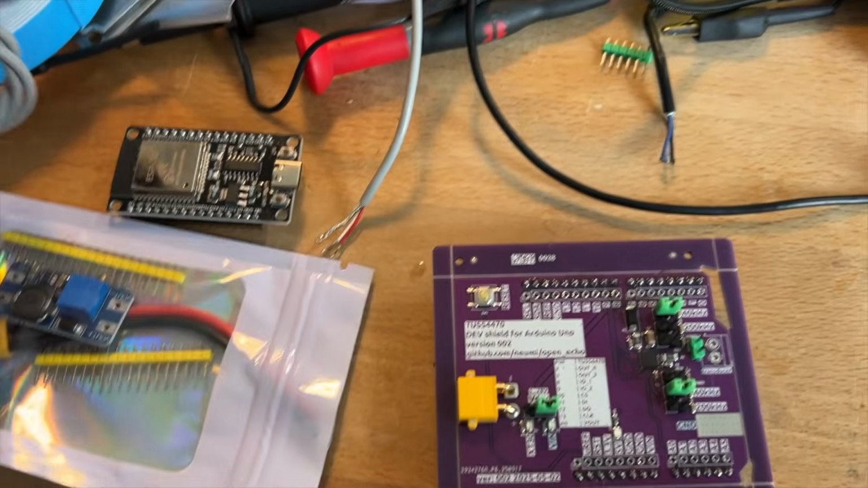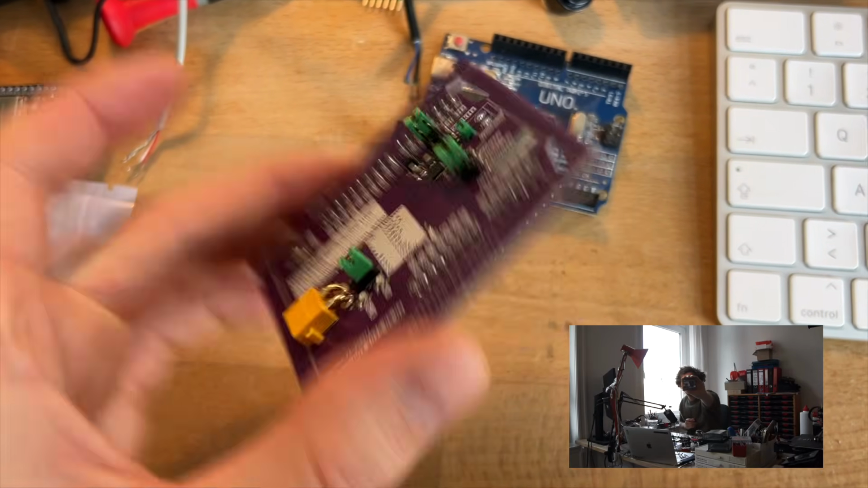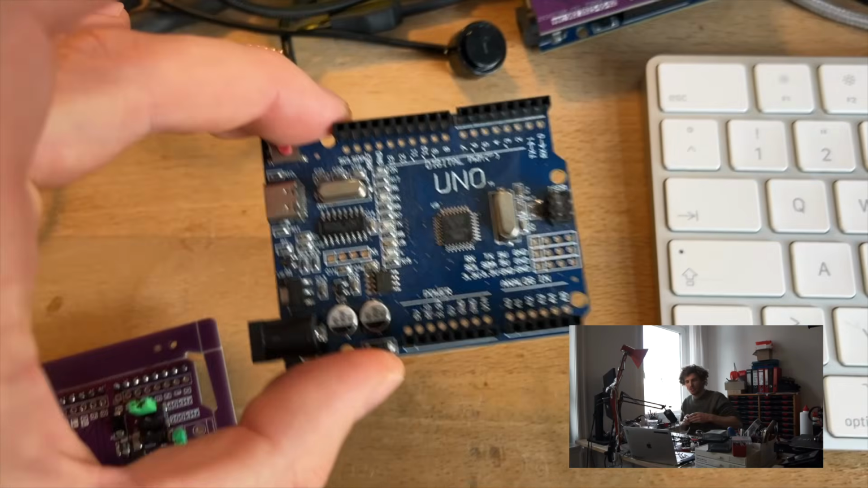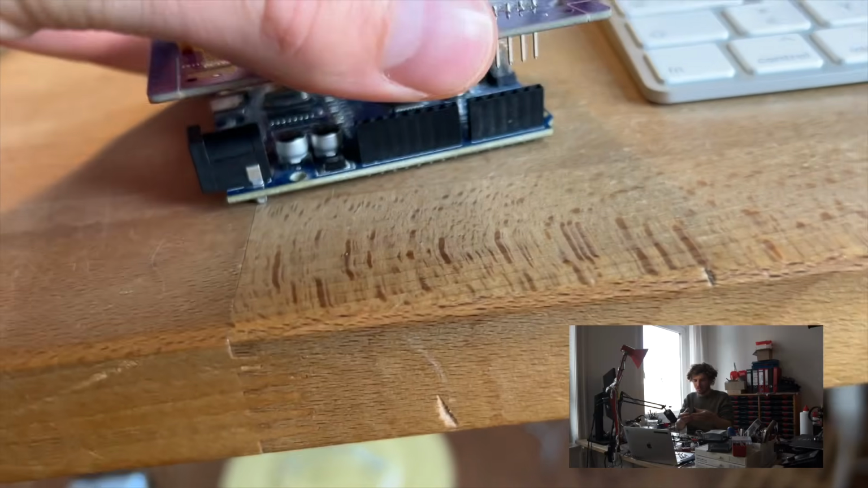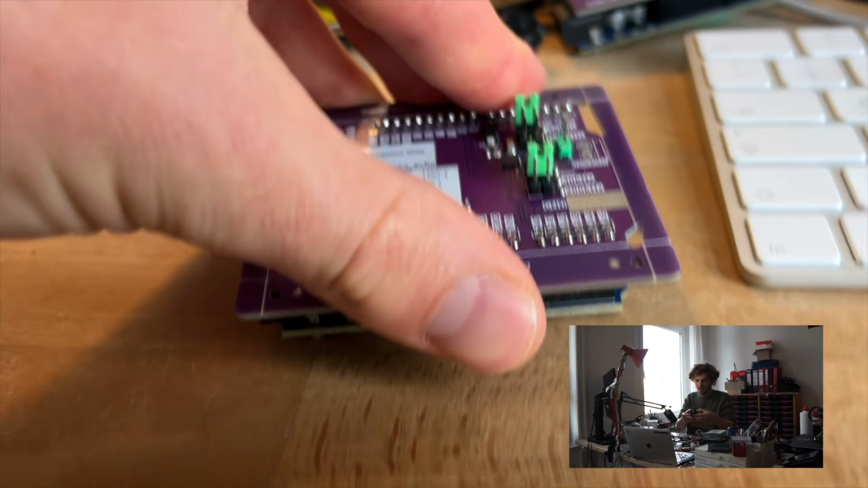So I'm currently working on this open source project OpenEcho, which is about building open source sonar hardware and software to drive all kinds of ultrasonic transducers between 40 and 1000 kilohertz. This allows you to use this shield, and you stack it on an Arduino Uno, any Arduino Uno R3 or R4, or even R2 probably.